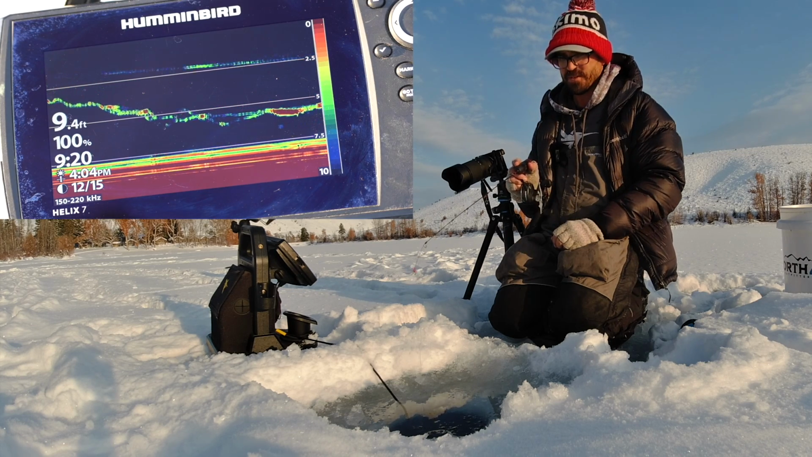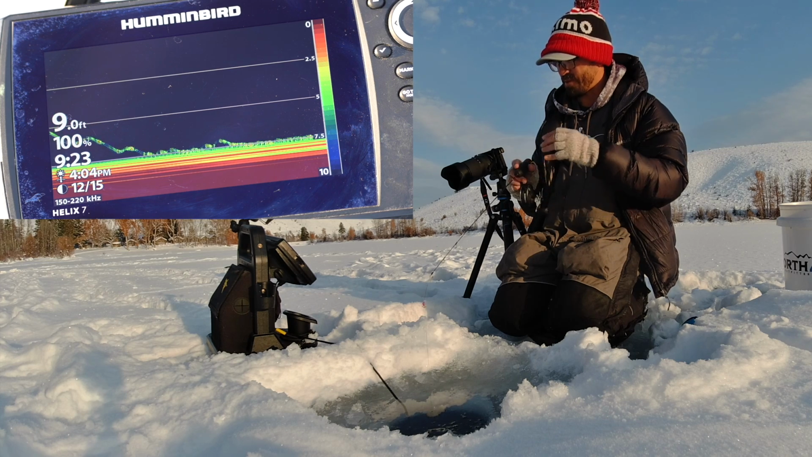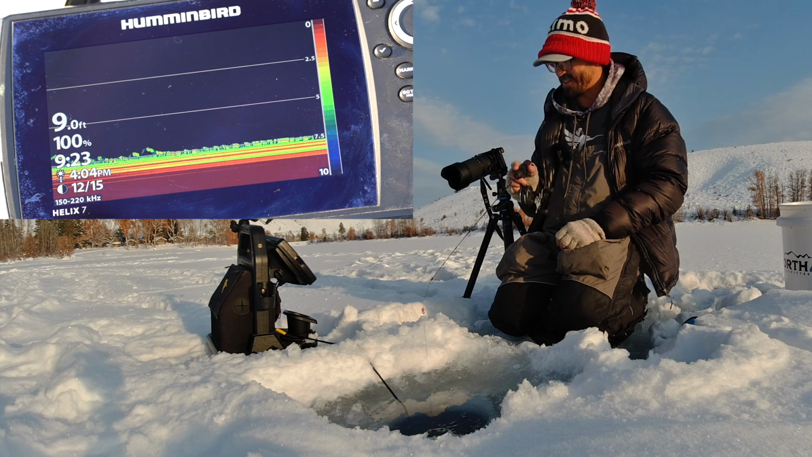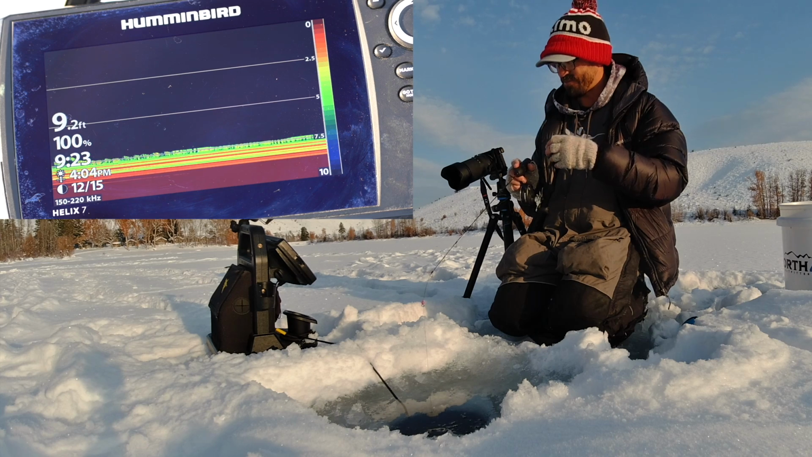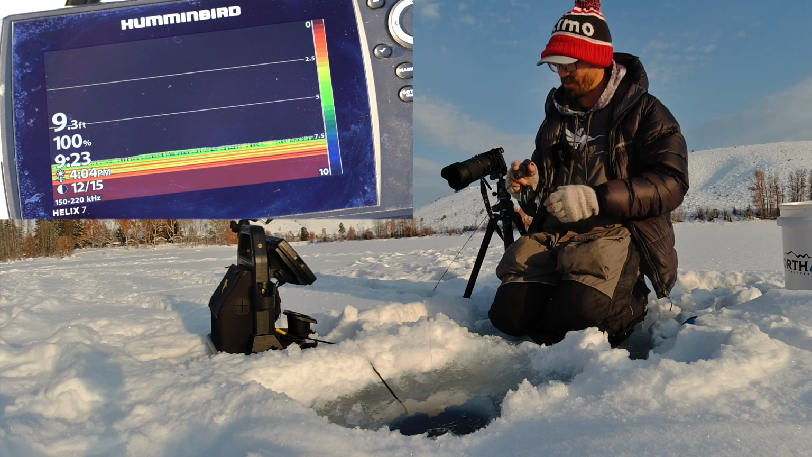Something chasing it on the way down. Let's see what that is. Is it a trout or? So this is a weedy bottom. It's a soft bottom. You can tell on the Helix there, because it's got a lot of rich yellows and greens and oranges. The red is the hard bottom.